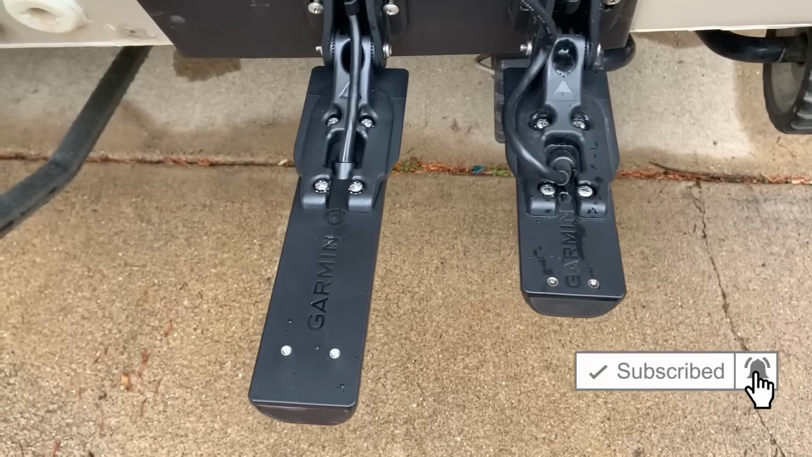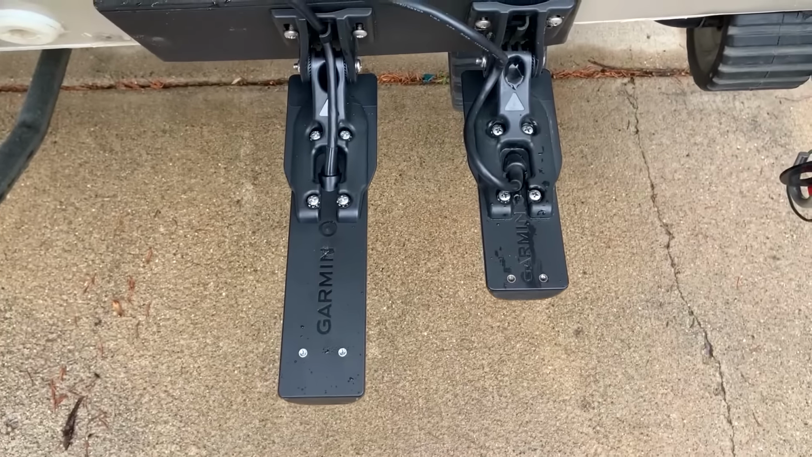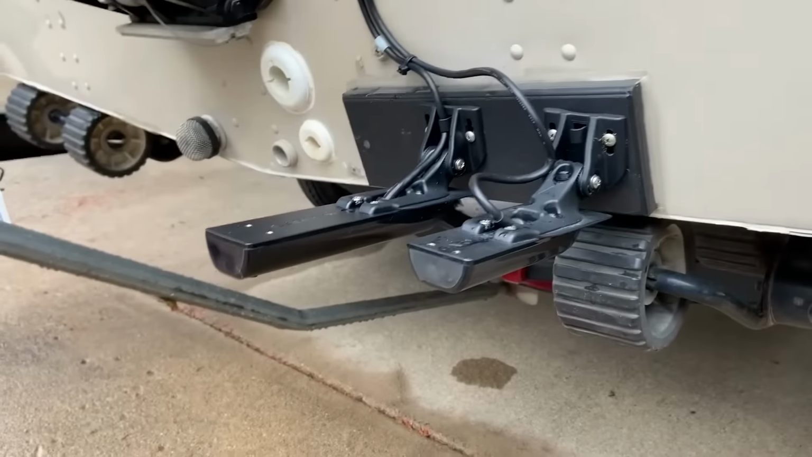Alright, so here they are, Gt56 and the Gt54. You can see a substantial size difference.